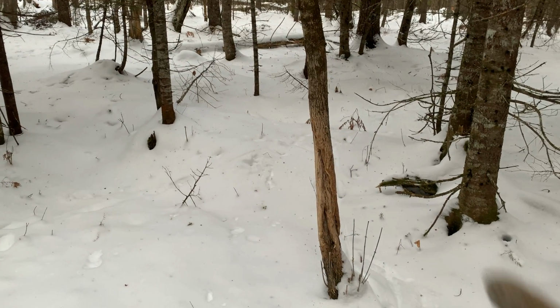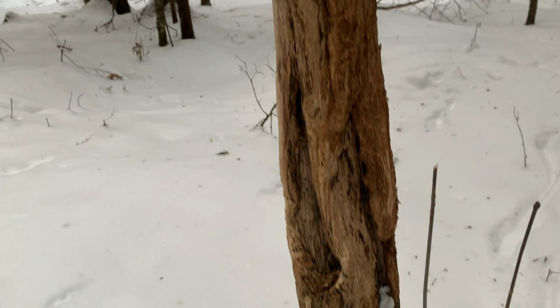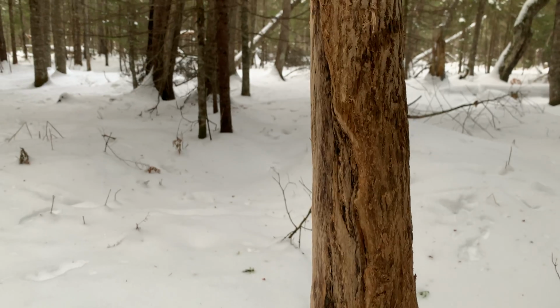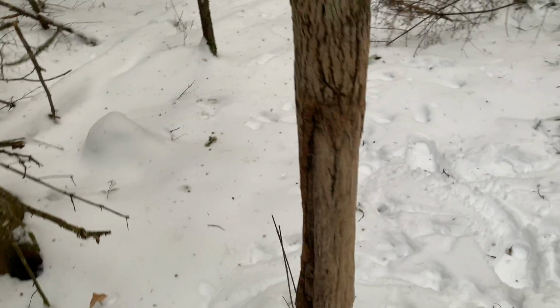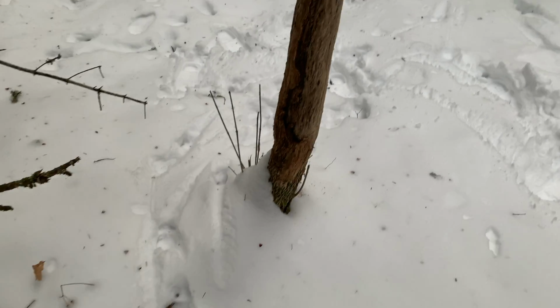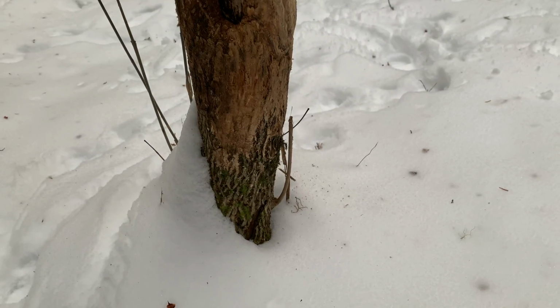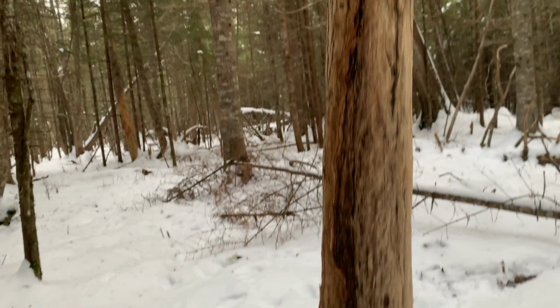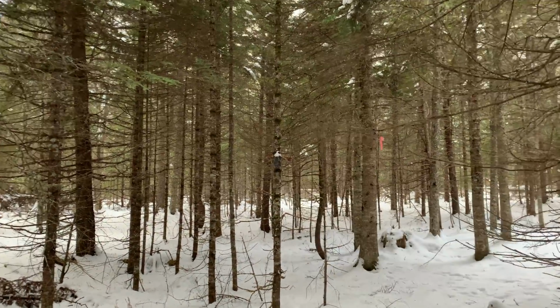There's a signpost right there. Looks like it got hit this year pretty good. It's pretty orange still. And there's my camera right there.